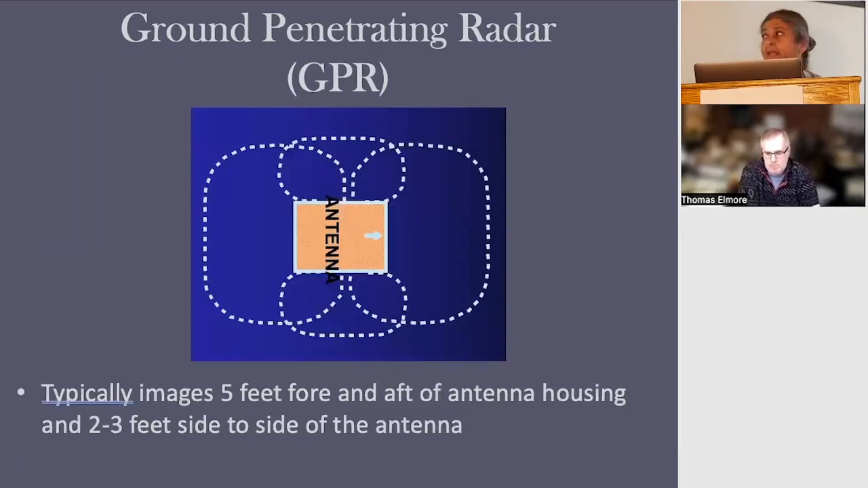So this is what a typical radar antenna looks like. It has a front lobe and it has a back lobe. And it typically looks about 5 feet in front of the fore and aft of the antenna, and about 2.5 feet, 3 feet side to side from the antenna. So this creates an interesting kind of response.